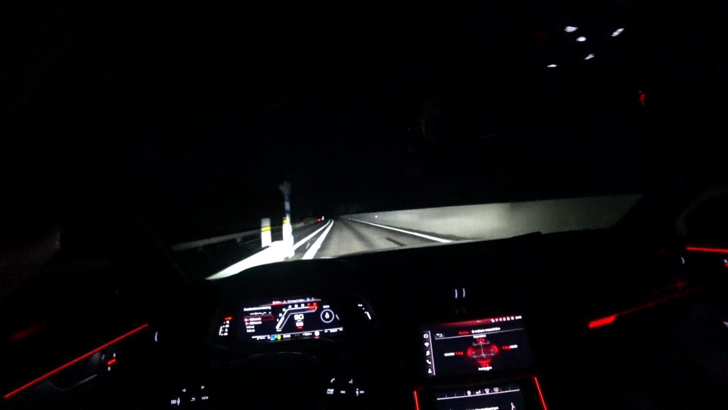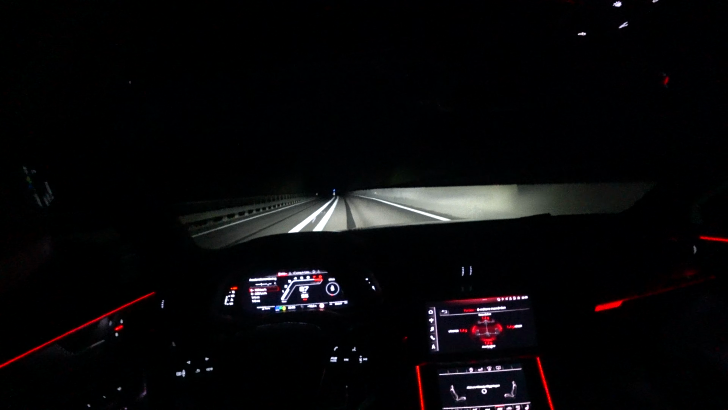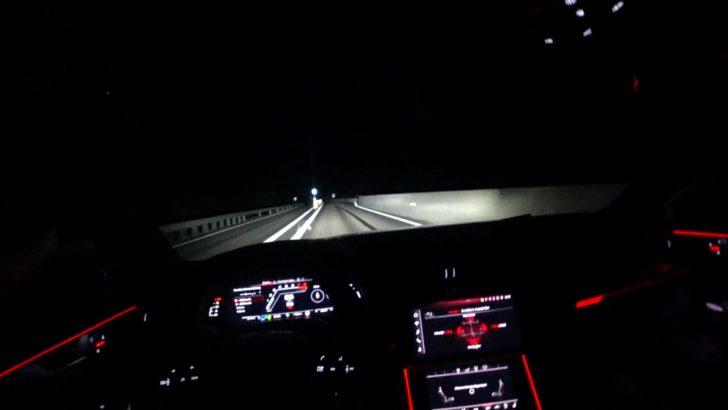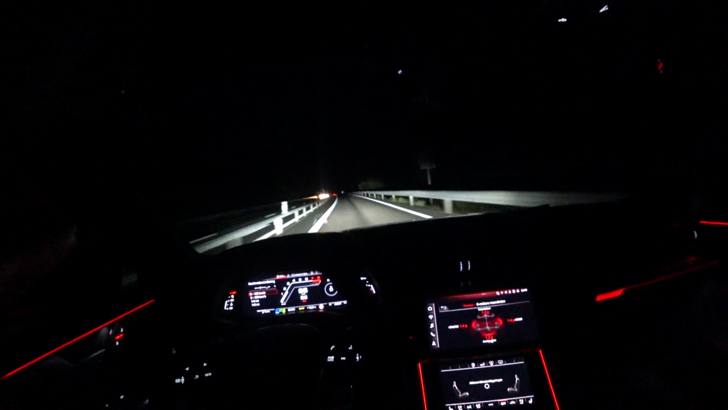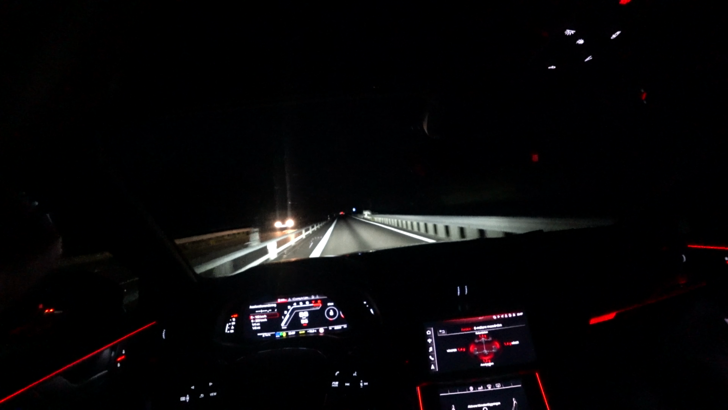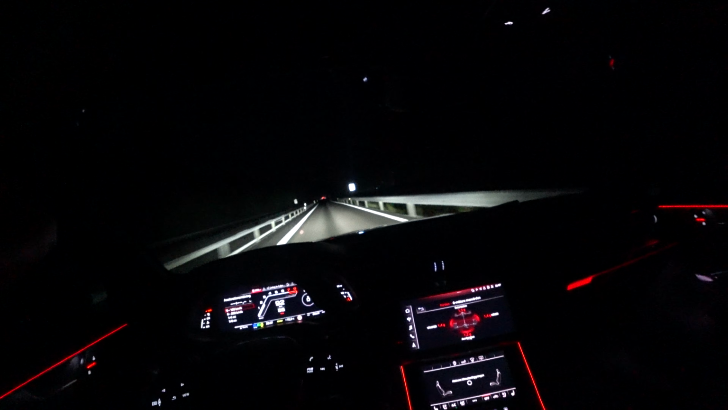It's quite a fresh highway here, or not highway, but kind of highway. It's not separated lanes, there's no separation between the lanes. Here we have it. It's 2-to-1 lanes, but still it's